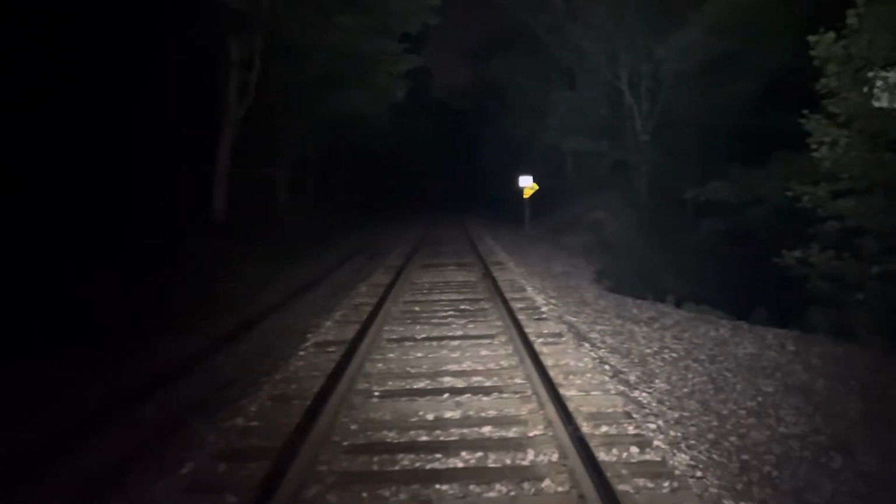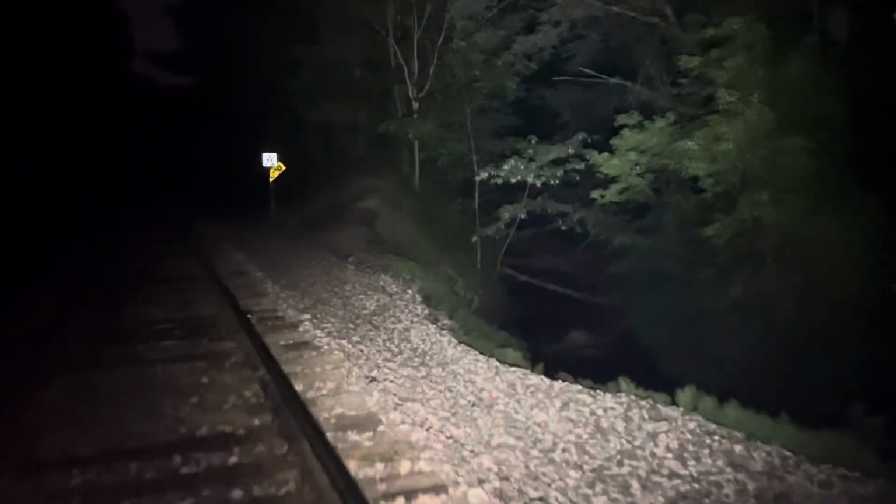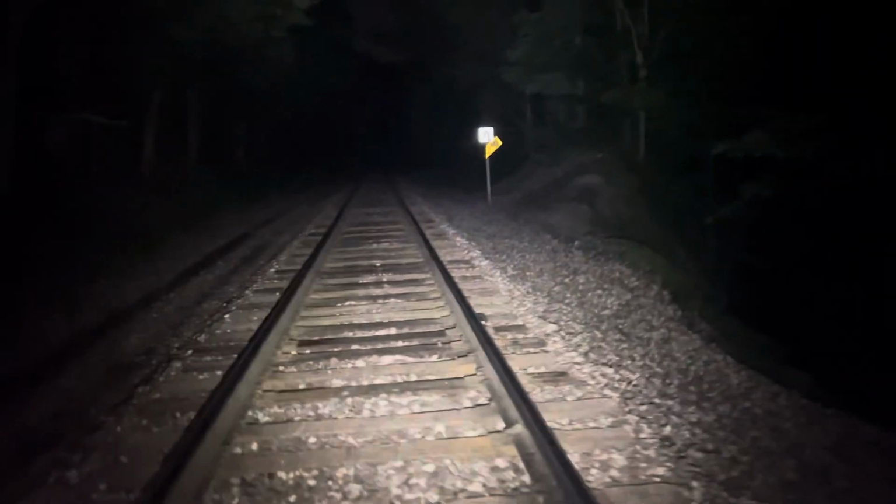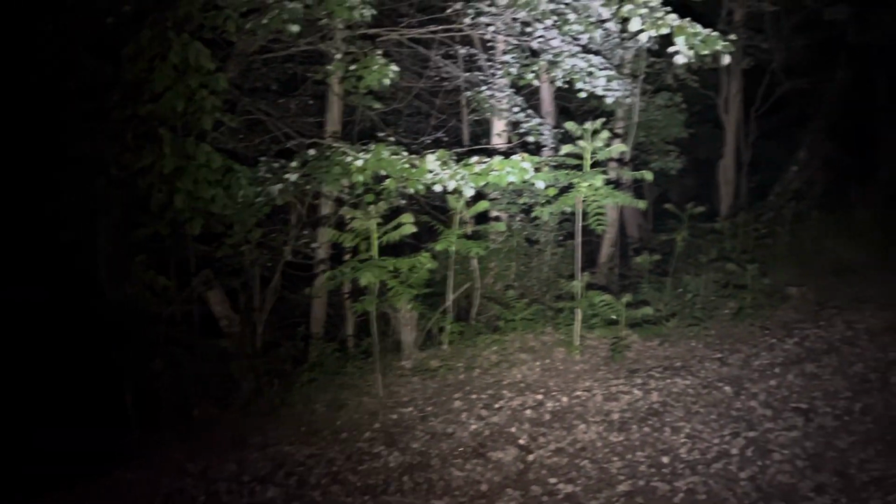Well, as you can see from the sign up here, I'm heading west. This is along the CN Railroad tracks, which are not used a whole lot. I think that was me, but still, I can hear the stream running.